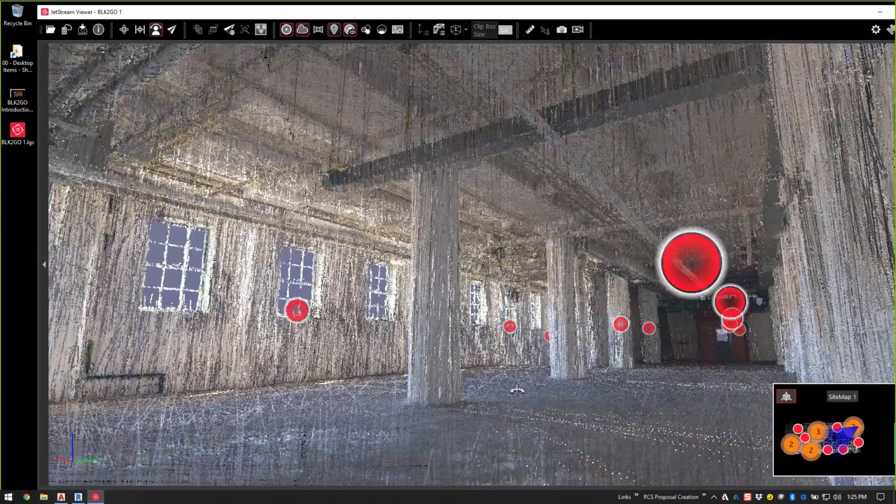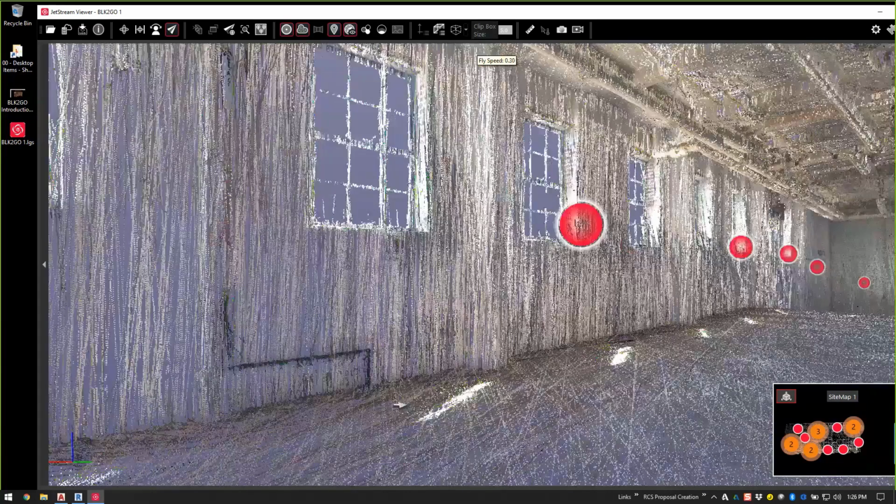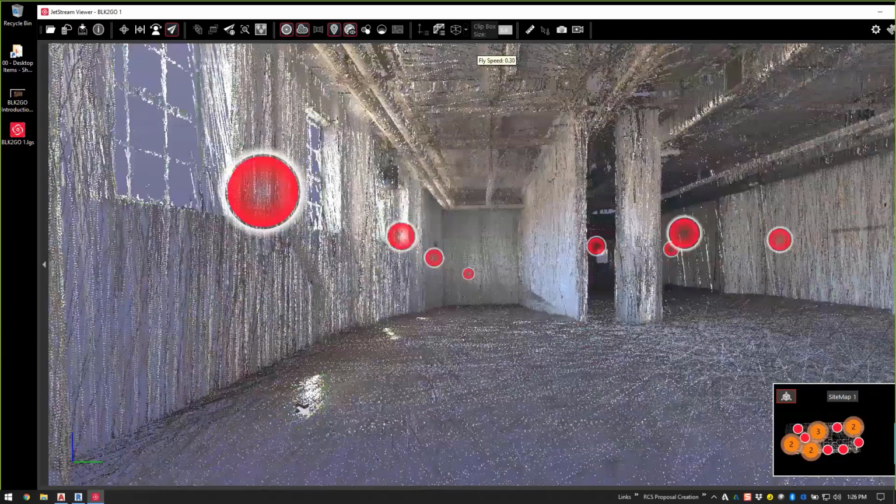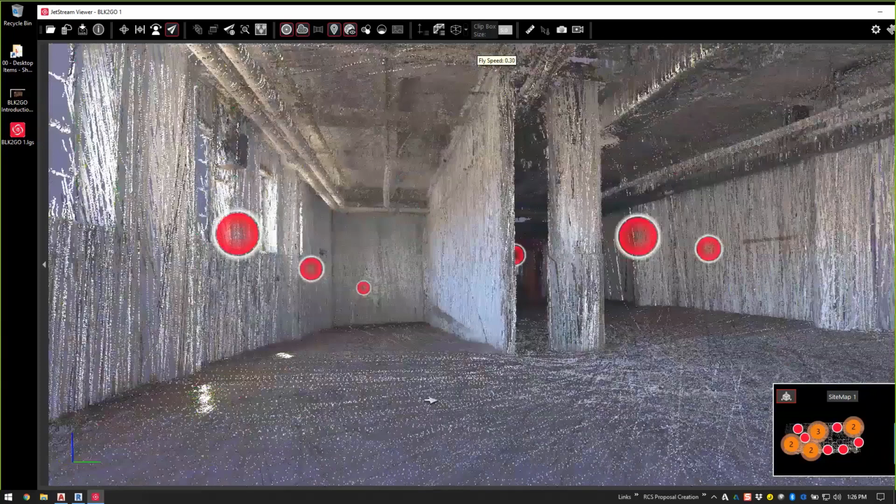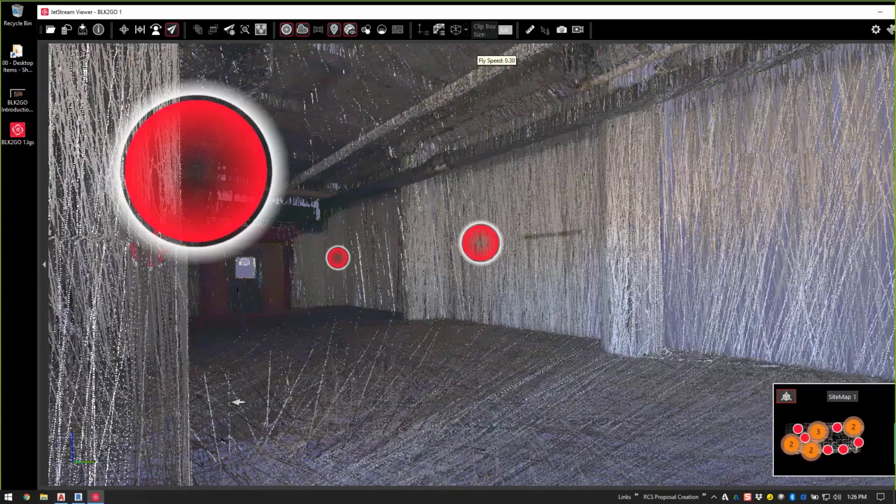I'm not the slowest of walkers, so I probably walked about this speed, maybe a little bit slower, to go through this area. And you'll notice that I got all of the columns, I've got the thickness of the walls, I got pretty much everything I need. If all I'm doing is creating 2D floor plans, this is phenomenal.